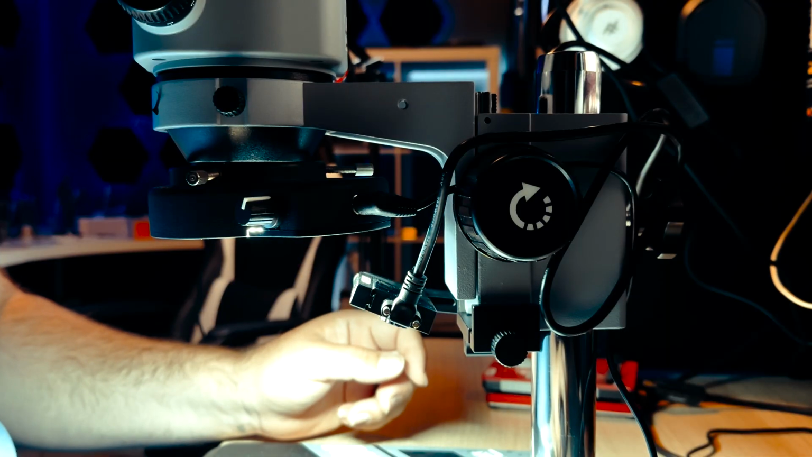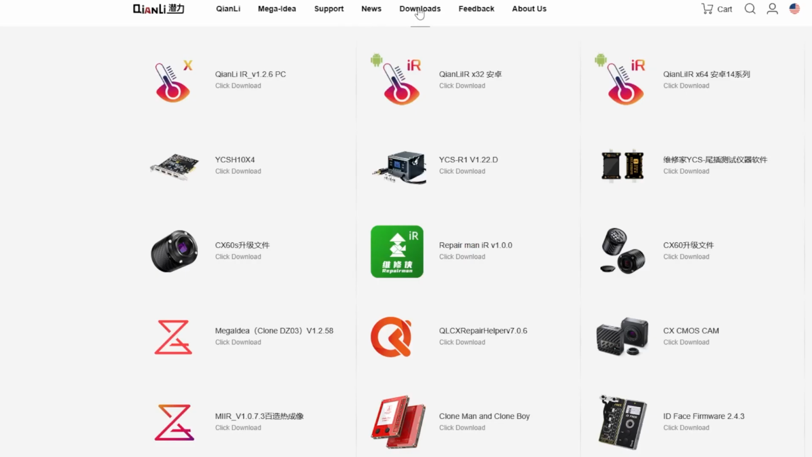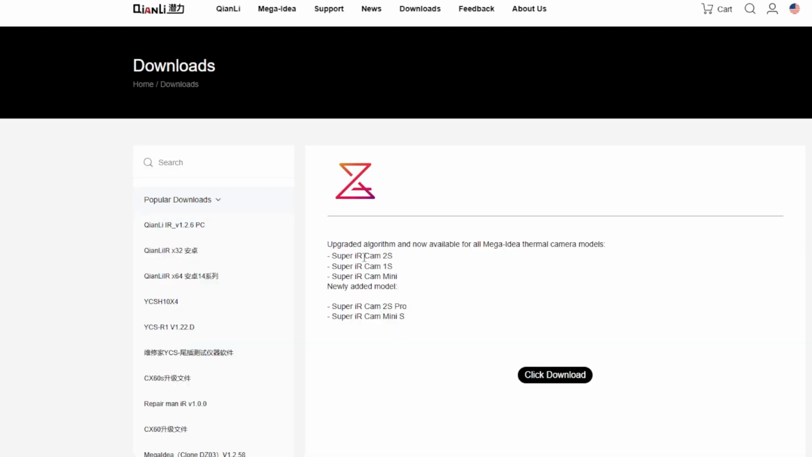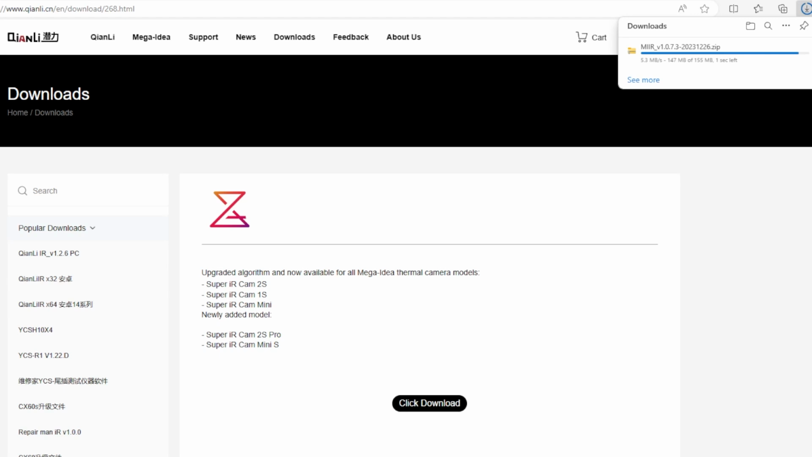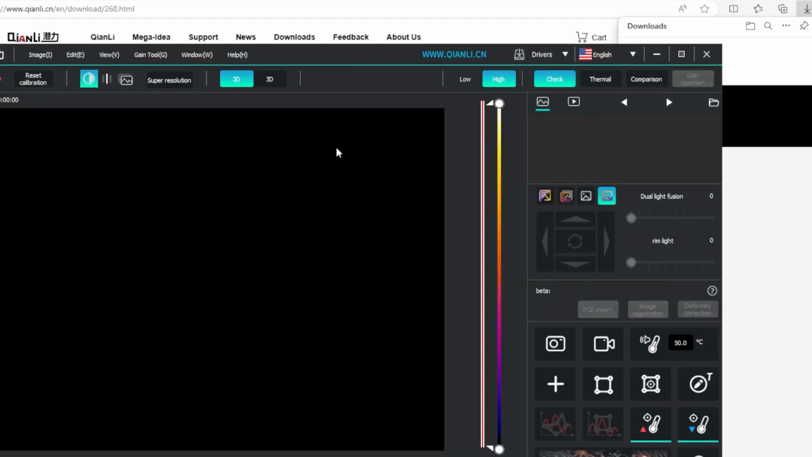We'll pull up the software for it. So what you probably need to do is head on over to conley.cn and go to their downloads page. And what you're looking for is the MIR download link, and you can see right here it's got the Super IR Cam 2S, 1S, and the Super IR Cam Mini and the Mini S, the new model. So we're going to click download here, and we'll wait for this to download. Shouldn't take more than a few seconds. We're going to go ahead and extract. We can open it up.